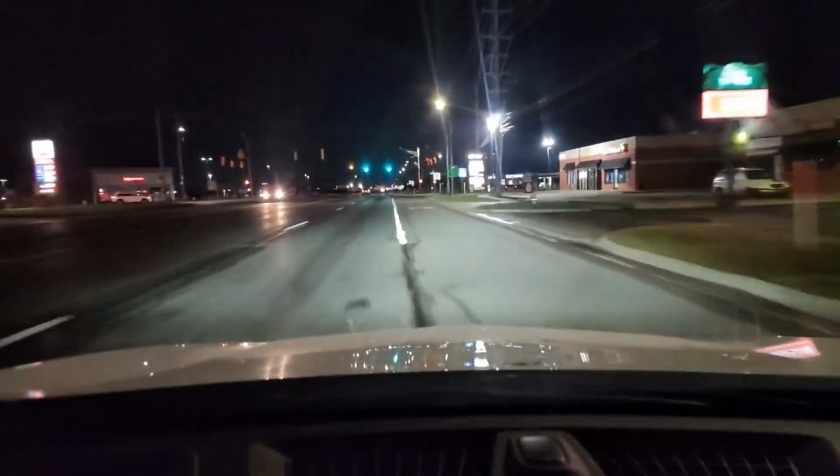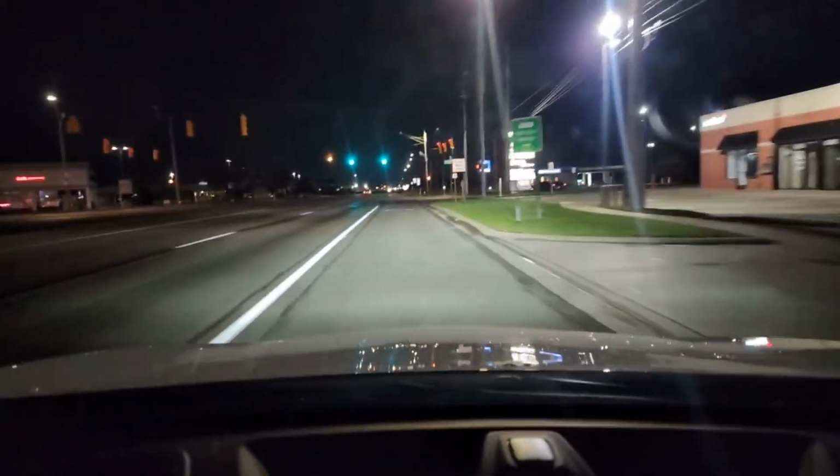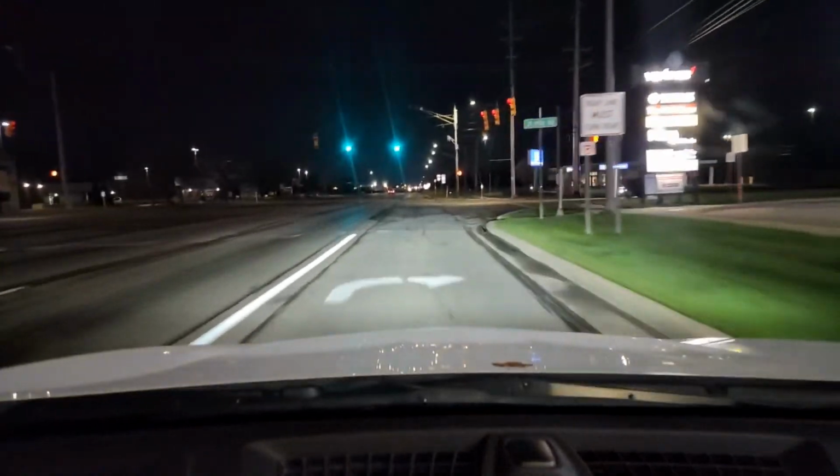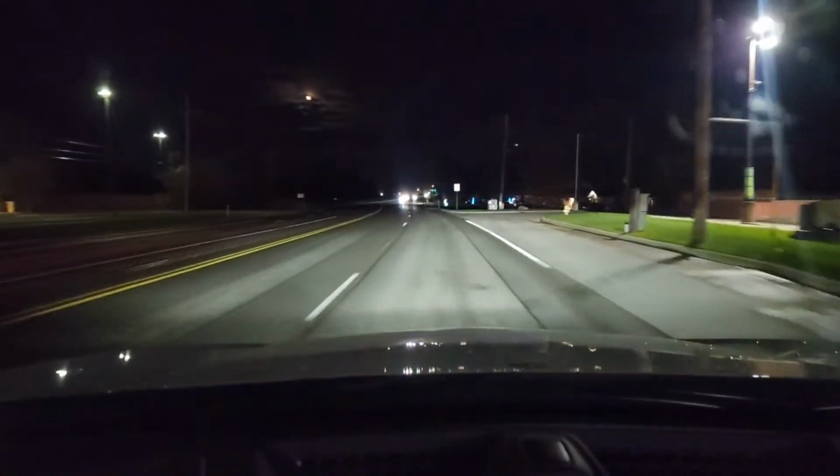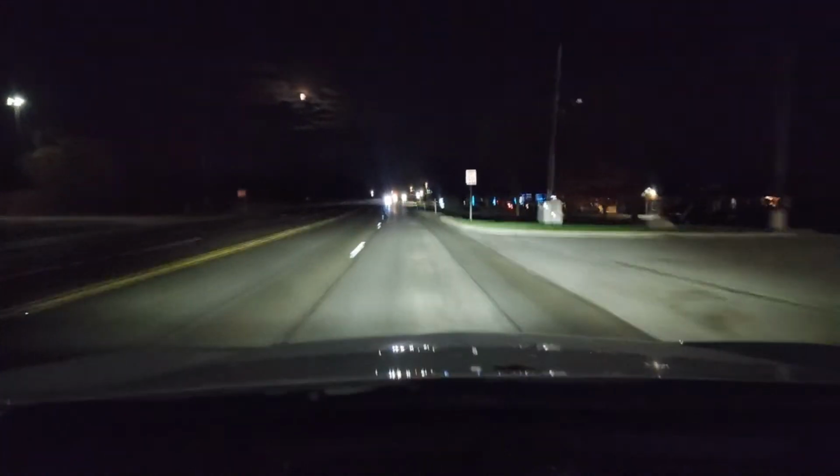Yeah, I'm gonna go ahead and get over, squeeze my brake. I have really thin sole shoes on, so my foot is very comfortable on the brake. Then I'm gonna turn, going really easy. That was a really nice turn.